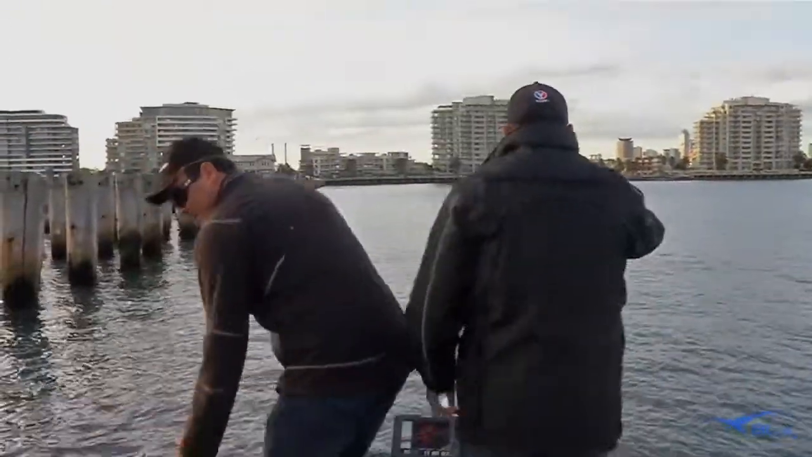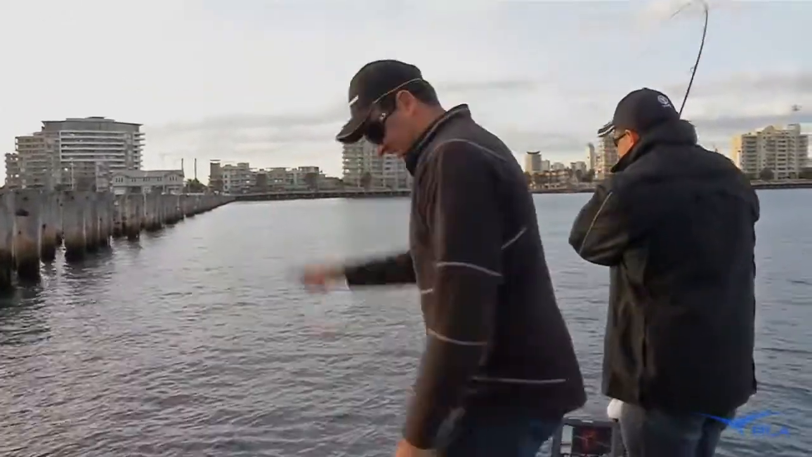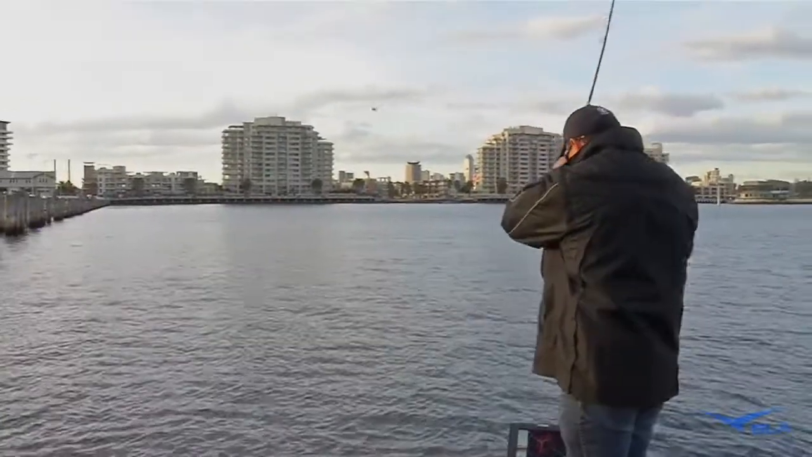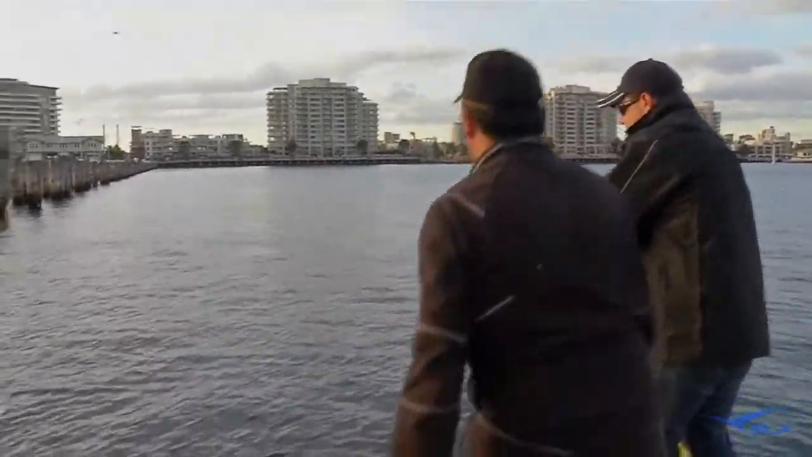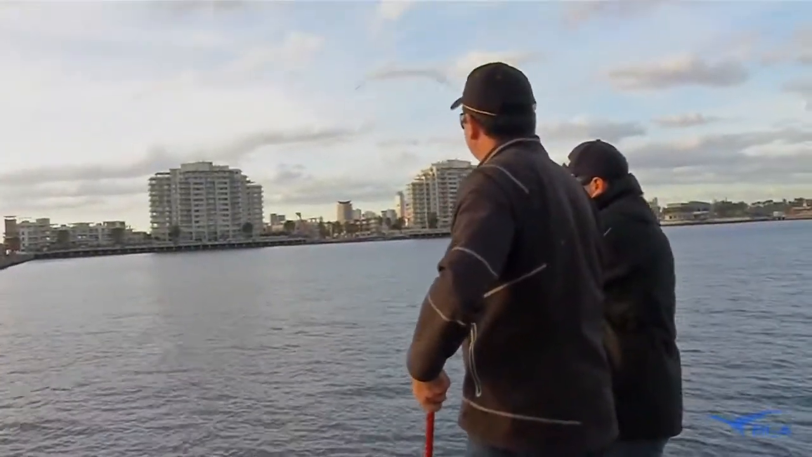Right in the heart of Melbourne, and we've got a good fish on here. Where were you? What have you done? Did you see it on the 360? Yep, saw it on the 360. Cast to it. Beautiful sized snapper. It's about to do me on the... No, don't let that happen.